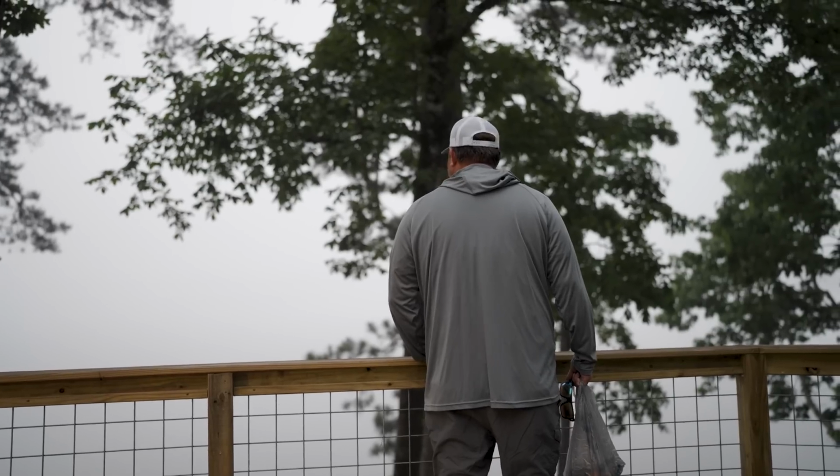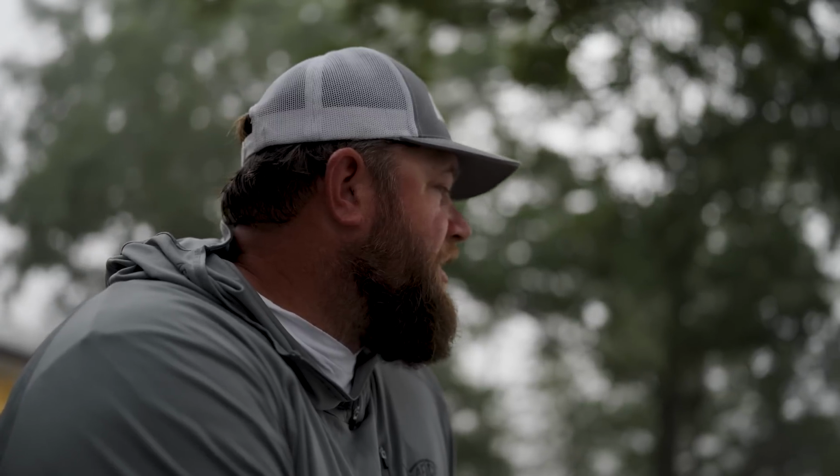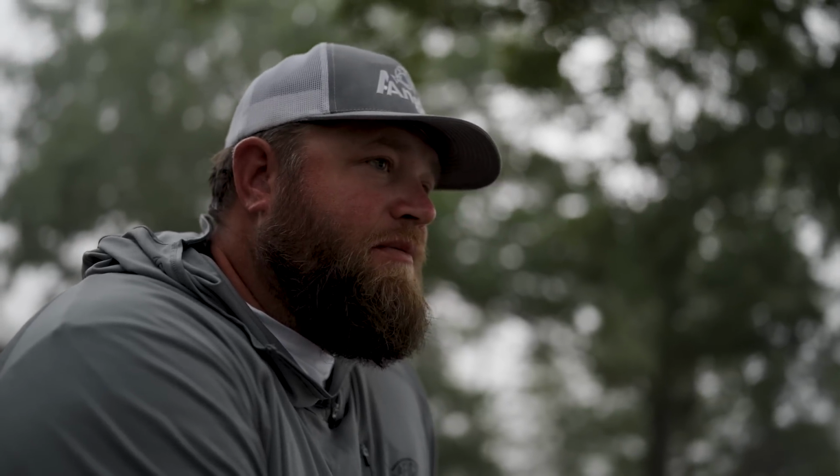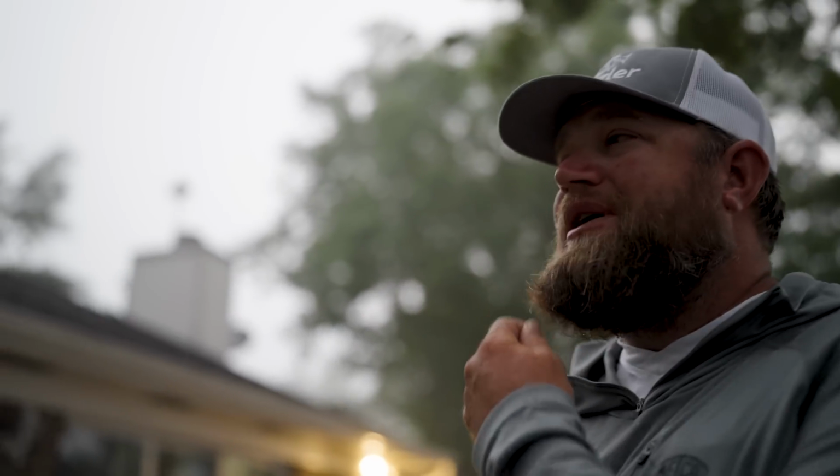I mean, it is calm and foggy this morning. I hope we don't run into this in tournament days. Whew. Man, it feels topwatery. We got into a topwater bite for the first hour or two. It was some fun that way. Need to run into some big fish. Catch the crap out of 2 pounders.